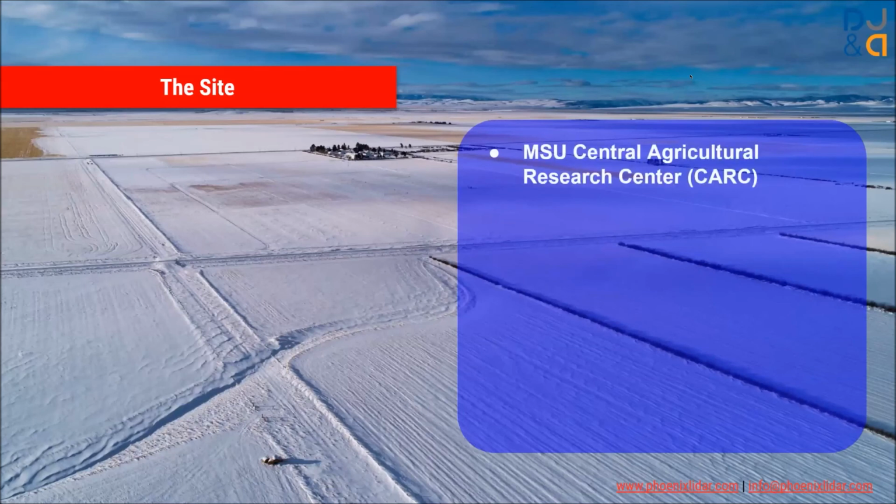So let me give you some of the site characteristics. The actual site we used was MSU's Central Agricultural Research Center. It's an agricultural research location that tests different types of crop treatments and soil characteristics. But it was kind of in its dormant state in the winter, so it was a great test site for us to use. We took pretty much a 1 kilometer square block as our experimental site, which is about 250 acres.